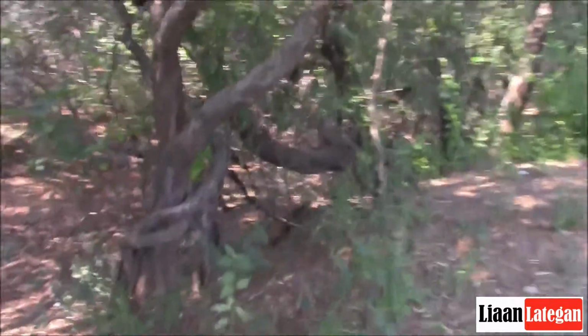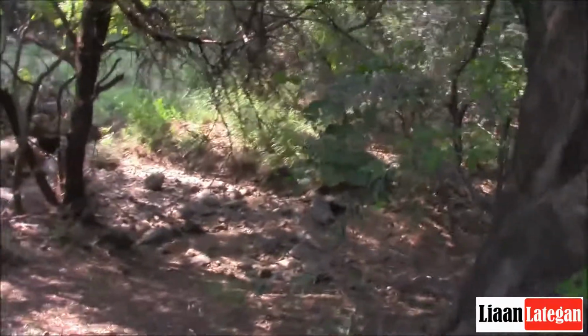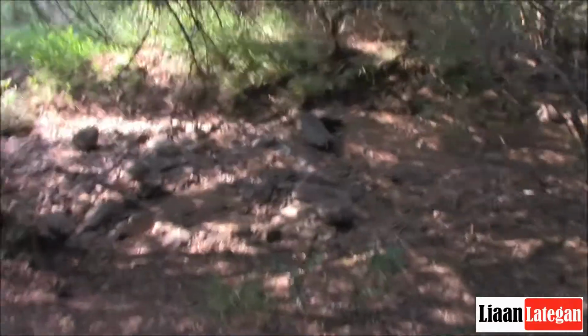Alright guys, it's the next day. I'm walking down to this little riverbed now. Kind of see if I can spot any tracks and obviously pick up the trail cameras. By now you guys would have seen what was on them or what were not on them. There's a few more little tracks down here, more monkey tracks.